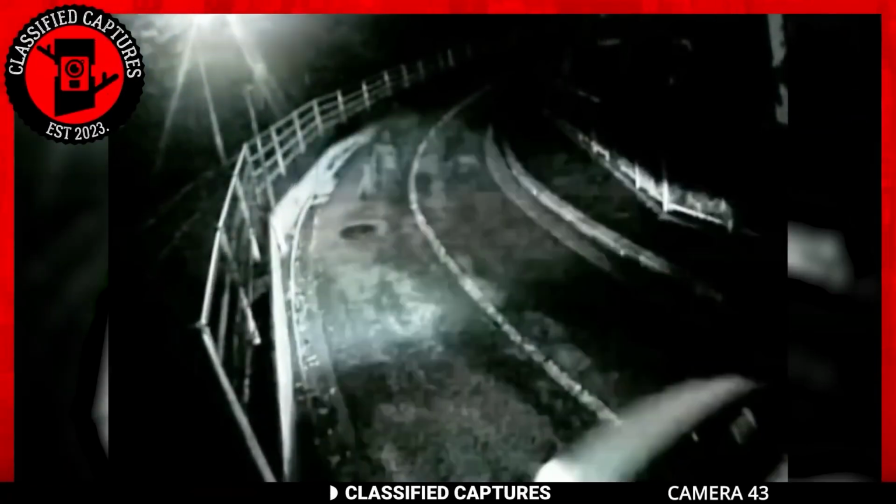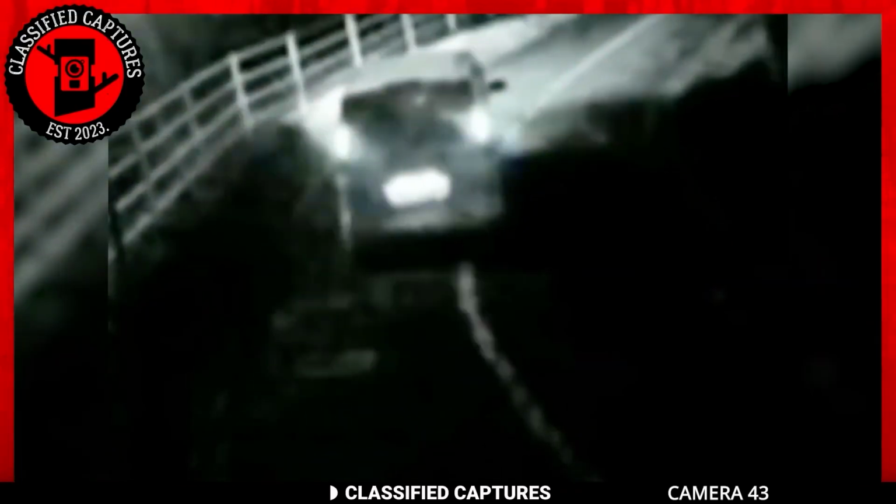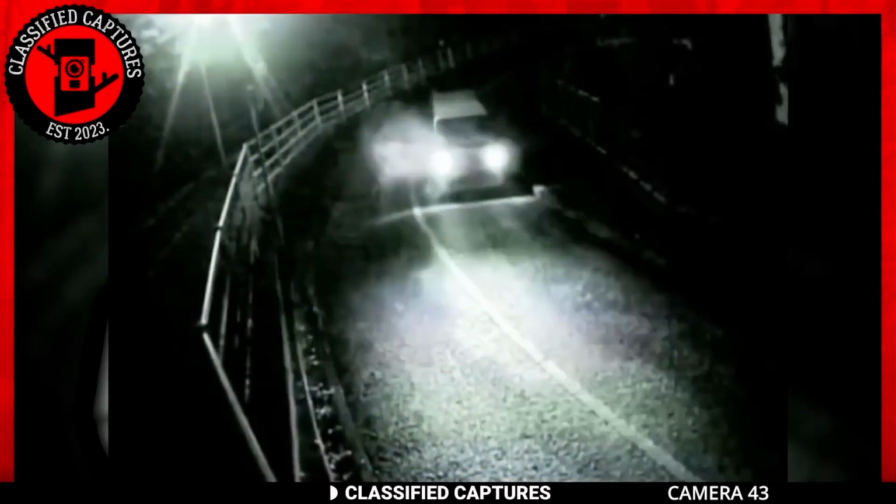In this next footage, we encounter something disturbing captured on security cameras along a parkway. In the video, you can observe an empty street late at night with cars moving back and forth, a fairly typical scene. However, let me direct your attention to something unusual. On the left side of the road near the curve, you'll notice a strange entity. This apparition becomes visible when the headlights of passing cars shine upon it.